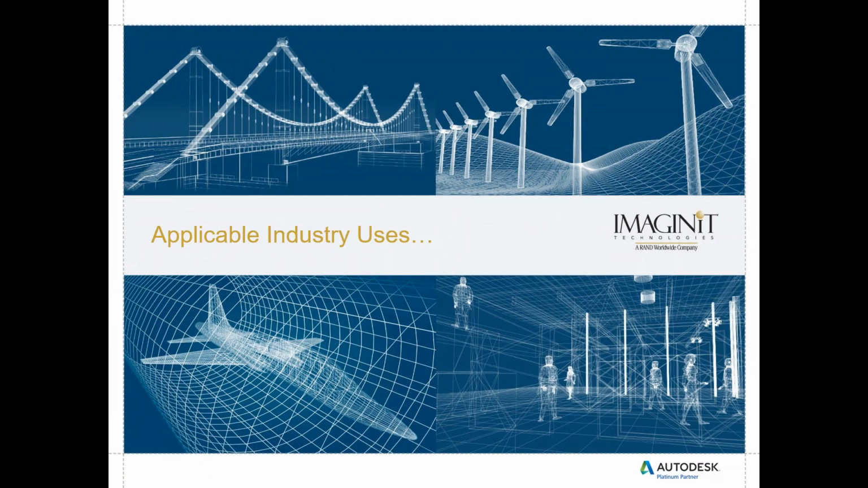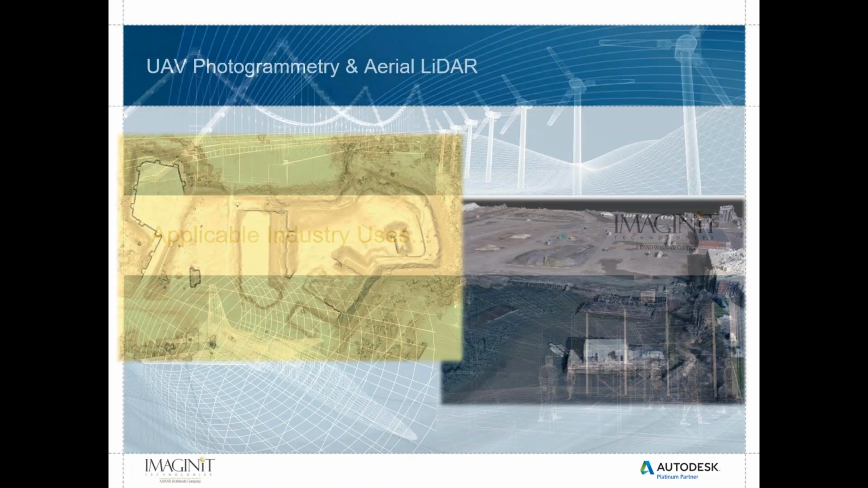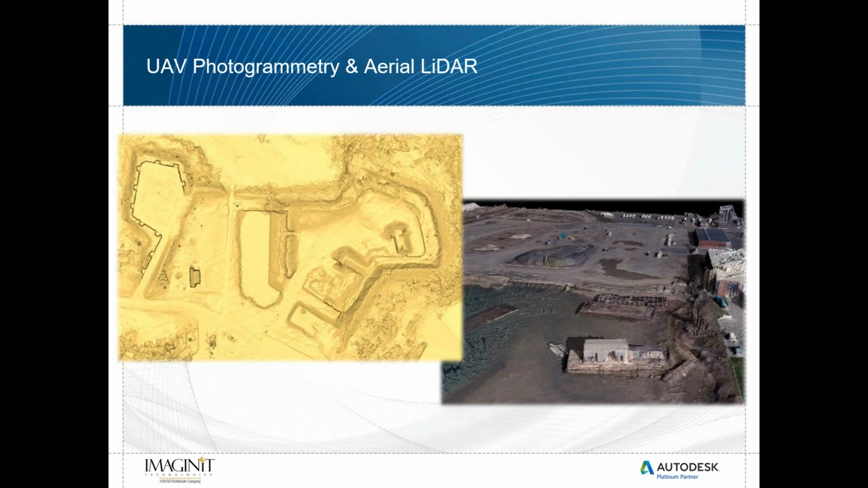All right, let's talk a little bit about applicable industry uses. And, you know, this isn't just about the world of high definition scanning. We're also talking about photogrammetry or aerial LiDAR, right? And that data is going to allow us to collect just a massive amount of data over a very short period of time, being able to collect it from high above, again, using photogrammetry or aerial LiDAR.